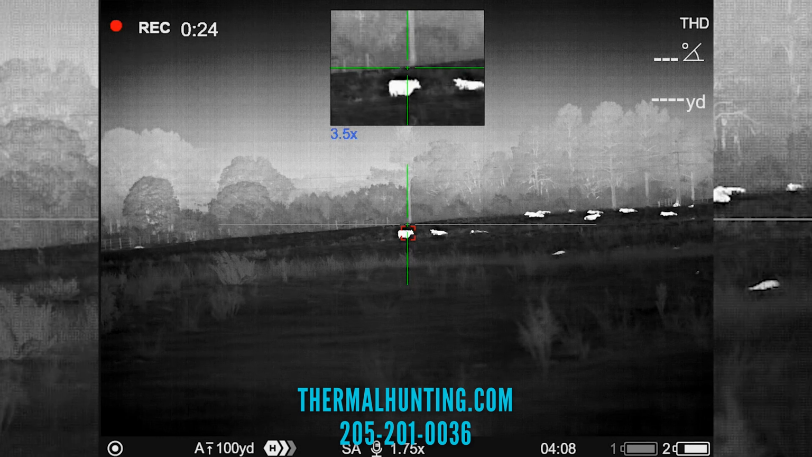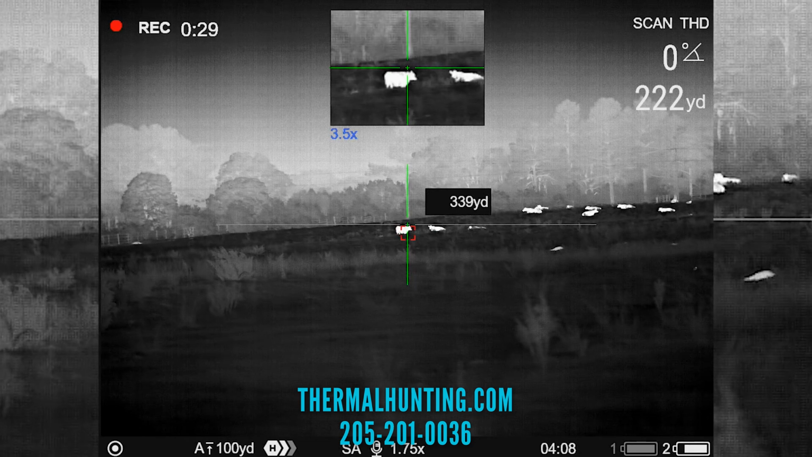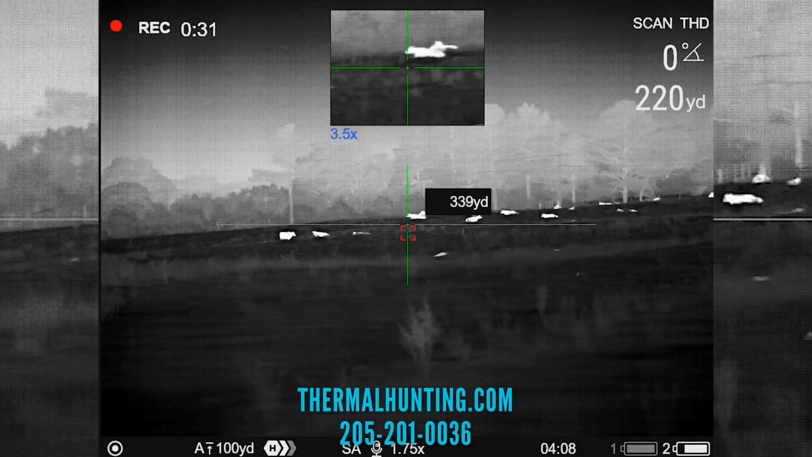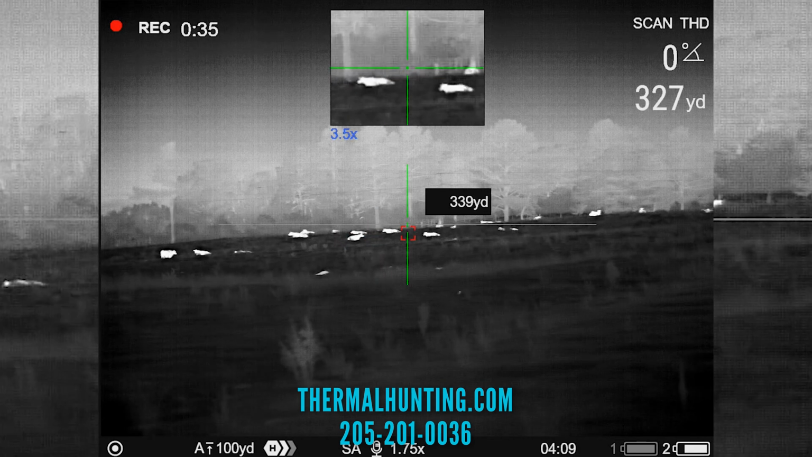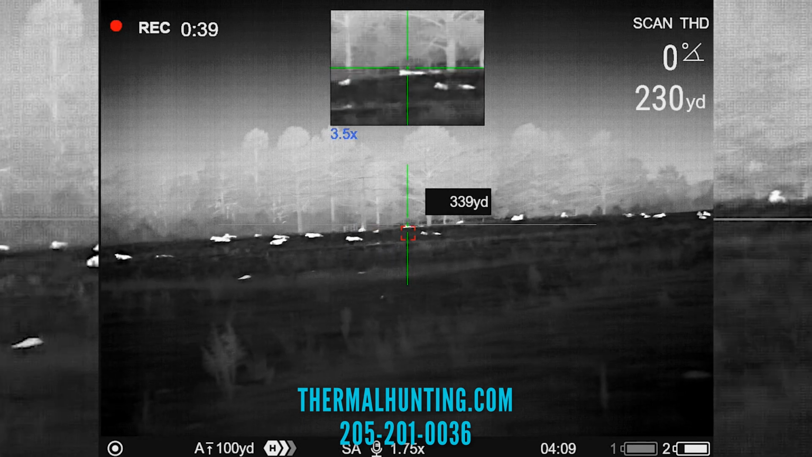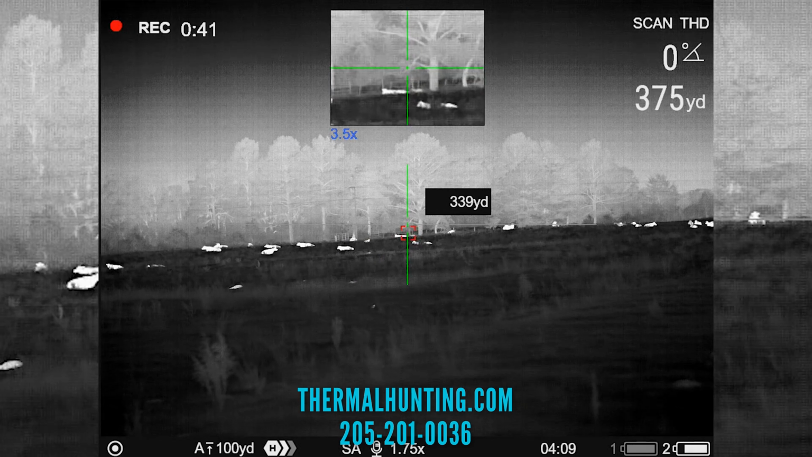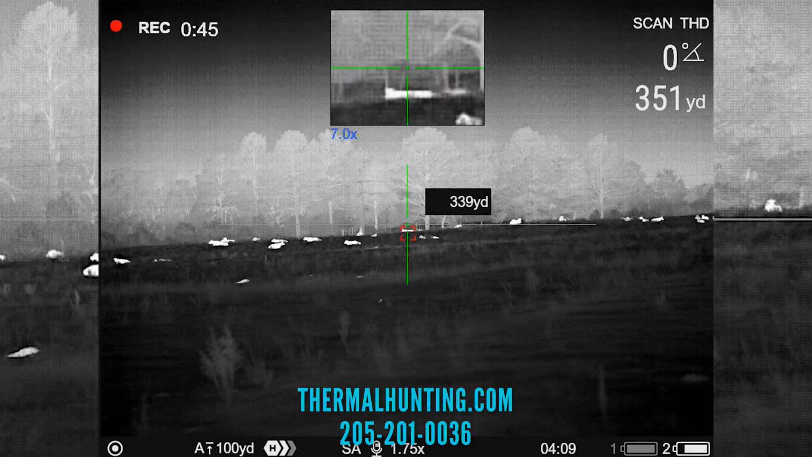I didn't jump out of that and go to just one view and do the zoom in. The reason I use picture-in-picture is because I'm hunting around a lot of cattle at times, and I want to be able to see those cows moving while I'm zoomed in on the coyote. And if a cow comes in the picture, I know not to shoot.